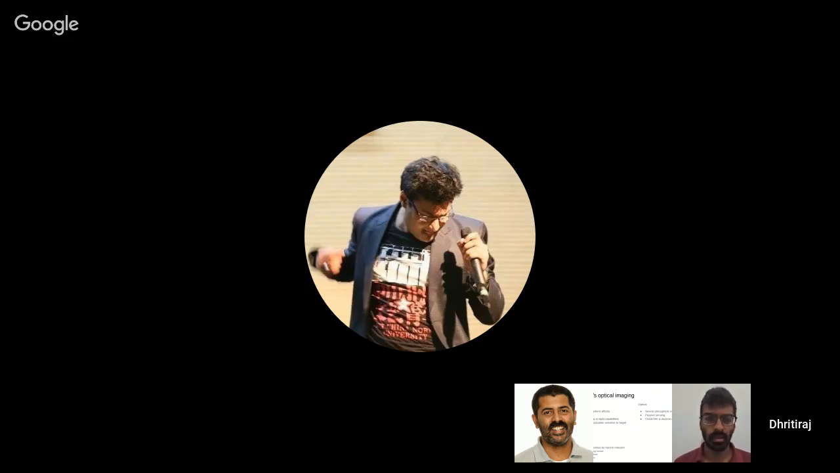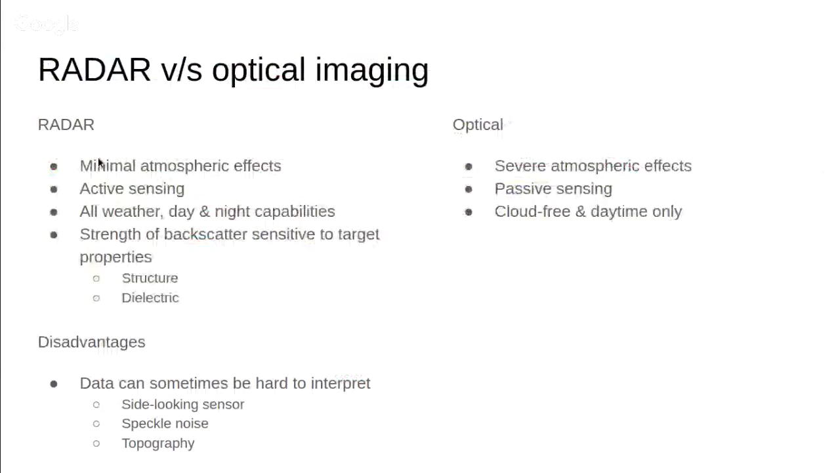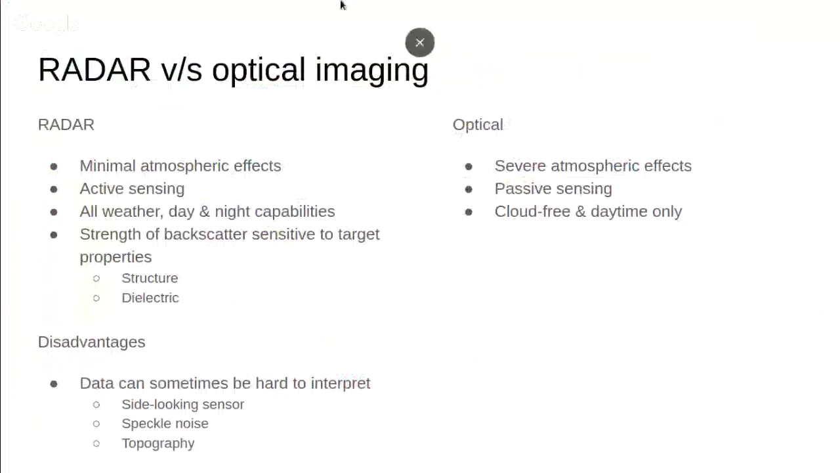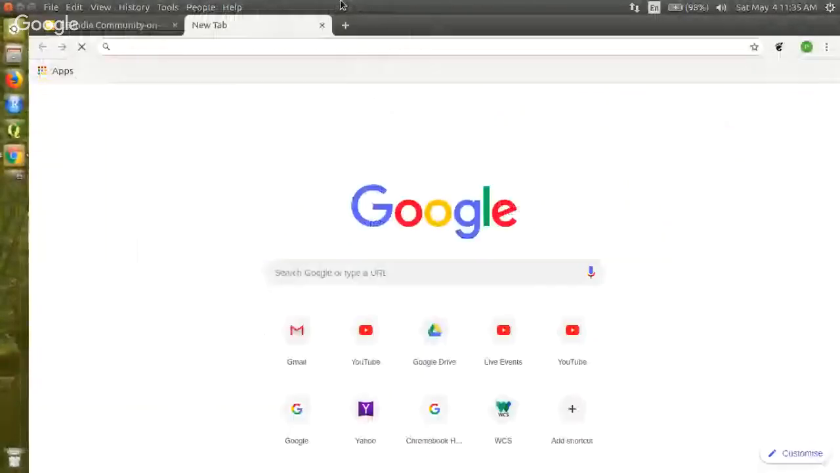Sorry to interrupt. Let's try to figure out this technical issue. You're presenting your screen, but for some reason on the YouTube live stream, it's not showing up as the main window. I've tried to present to everyone, which is what I normally do. As an intermediate solution, Dhritiraj, if you're there, can you share your screen, because the live stream seems to be showing your window.